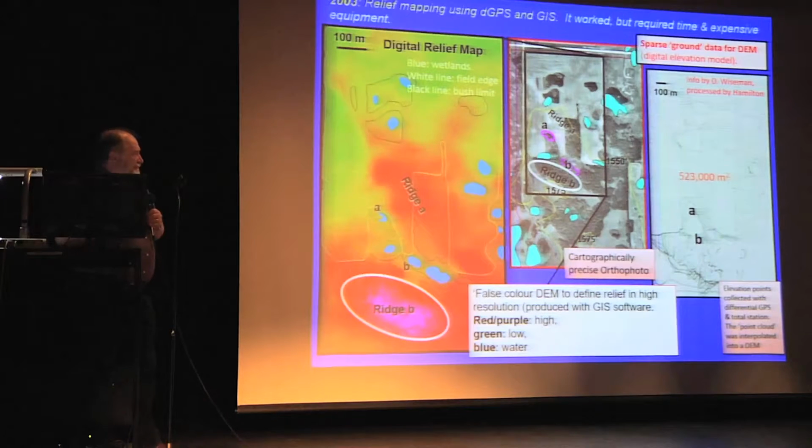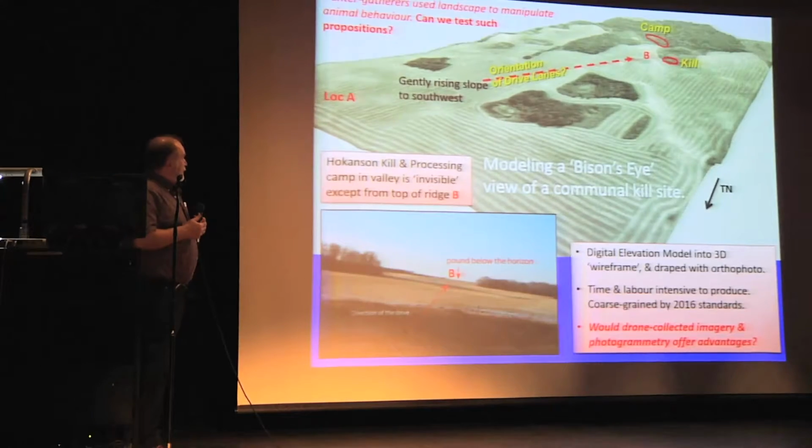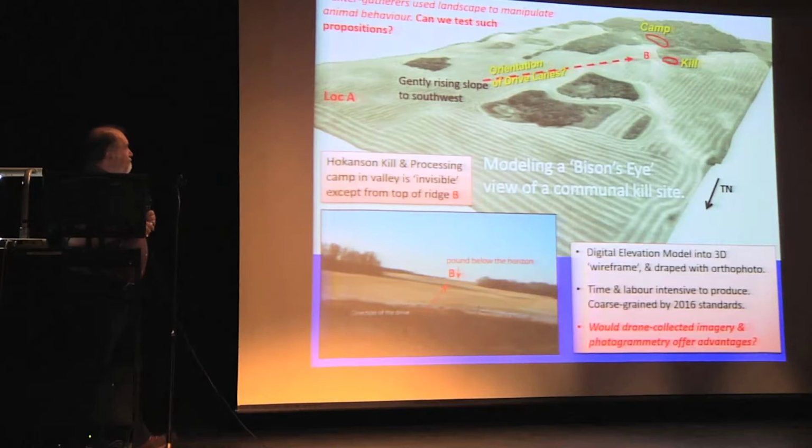It worked, but could we do it very often? Or could you only do it once in your lifetime, given the availability of technology at that time? This is some of the outcomes from that initial work, where we created the elevation model, transformed it into a wireframe, and then draped the existing air photo on top in order to get a sense of the representation of relief. This is just a standard view from about this location, looking towards where the kill is located.